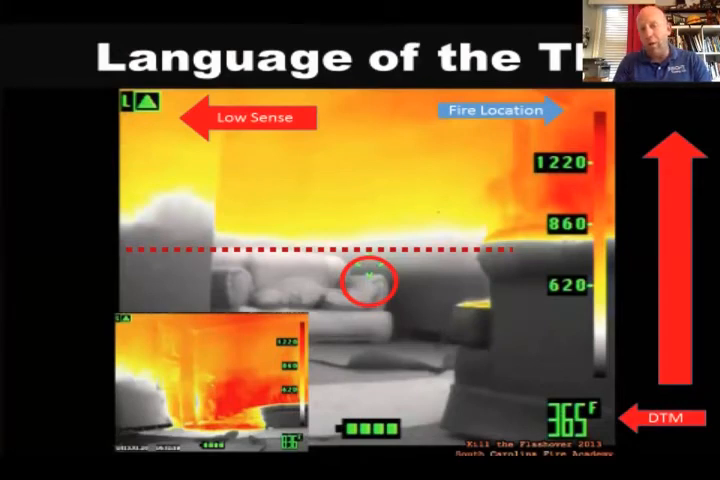The problem with trying to look for the thermal layer is, depending on the manufacturer, the thermal layer can vary. In this one, the thermal layer varies based on which temperature mode you're in. If it's in high, medium, or low, it can be in 3 different places. If you're using a particular camera that doesn't show colorization to 1,000 degrees, you may not see the thermal layer at all until it's too late. So you better pay attention to your camera and know it.